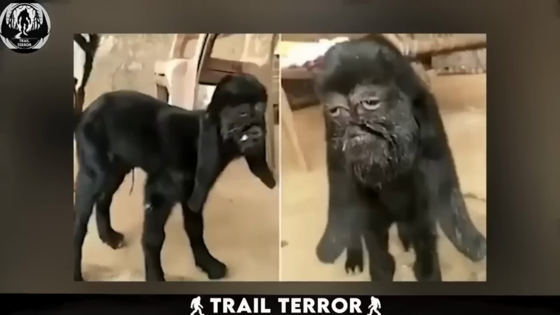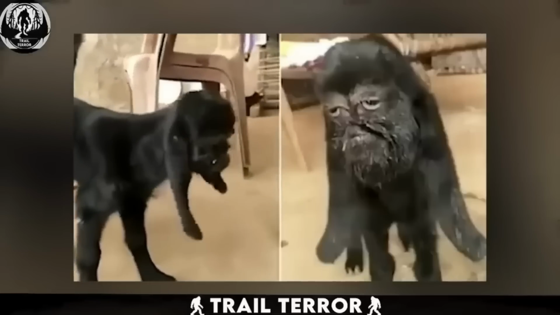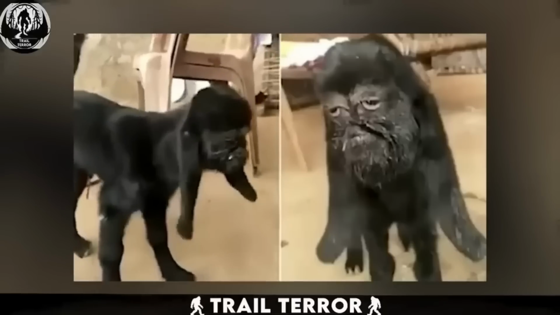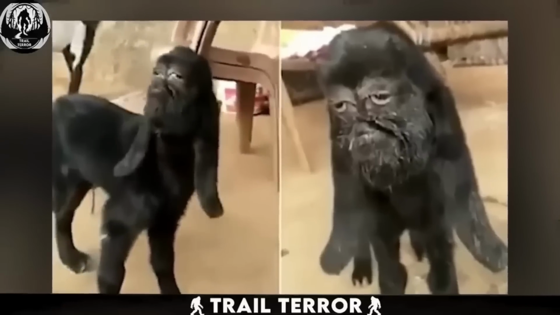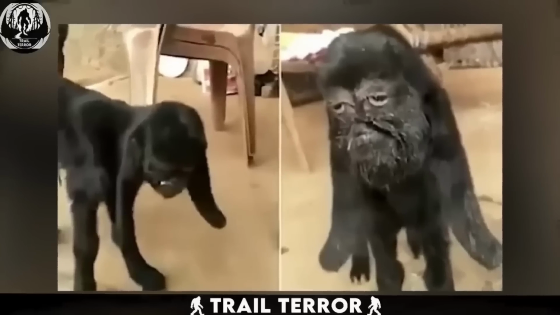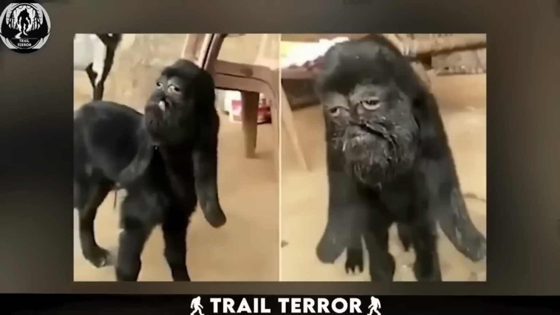Curious about what my sleep paralysis demon goat looks like. This weird goat clip surfaced on Facebook, shared by a page called Anadoonline, sparking a wave of unease and fascination within the community. But fear not, this goat isn't some devil spawn or extraterrestrial being. It's actually a mutant goat from India.